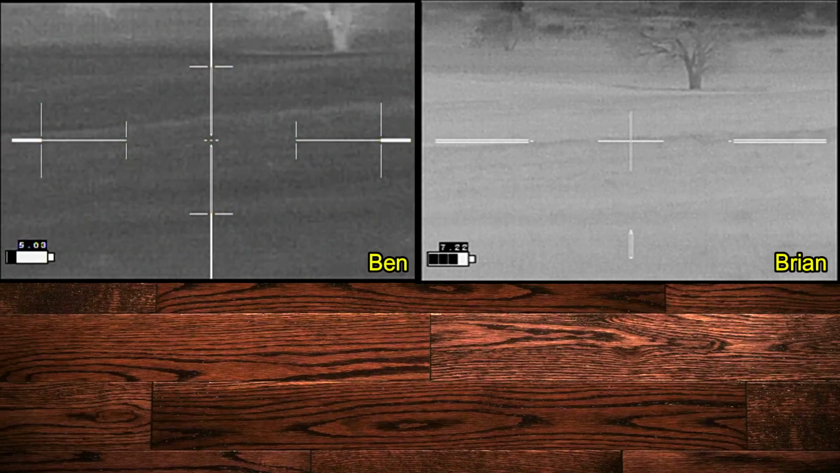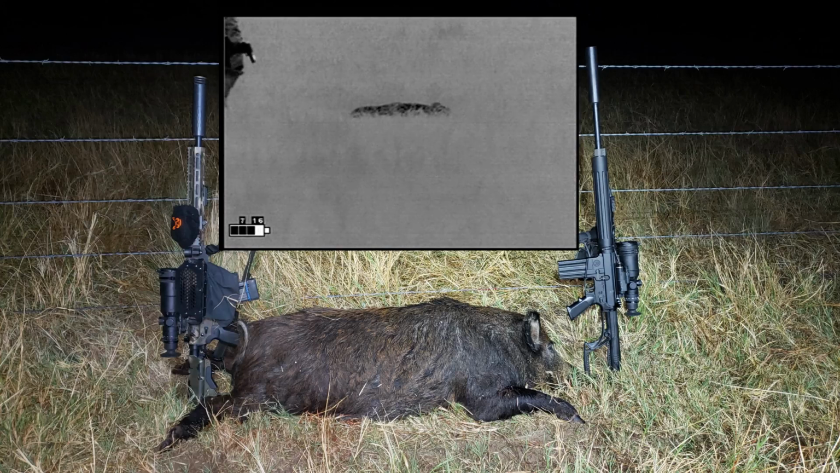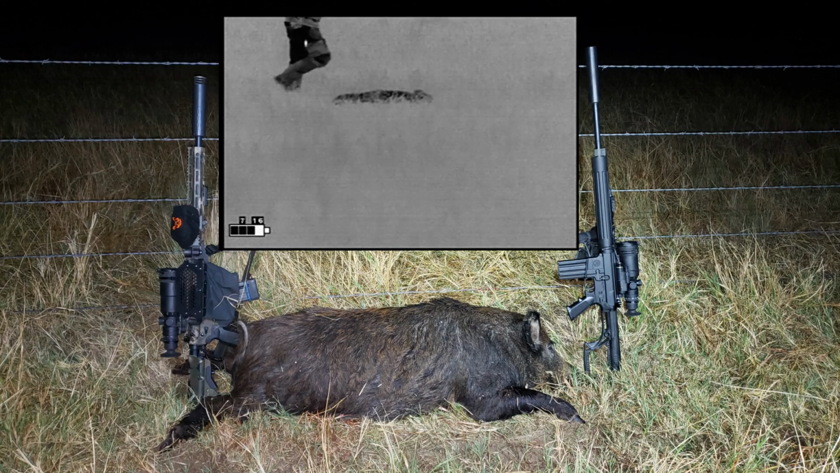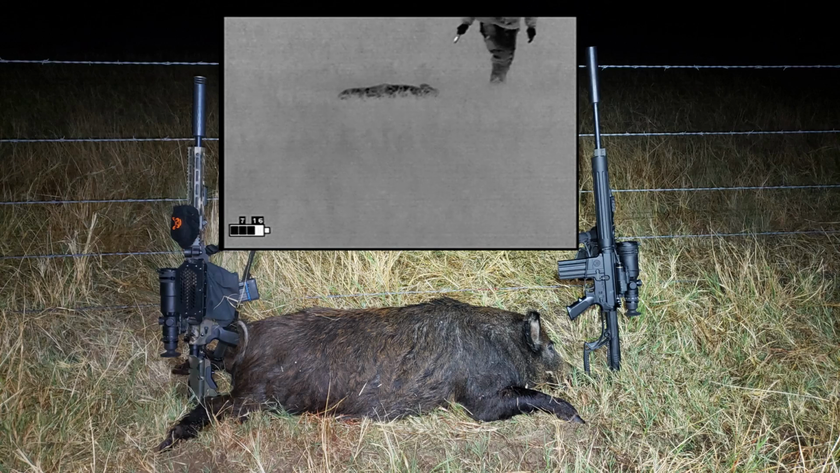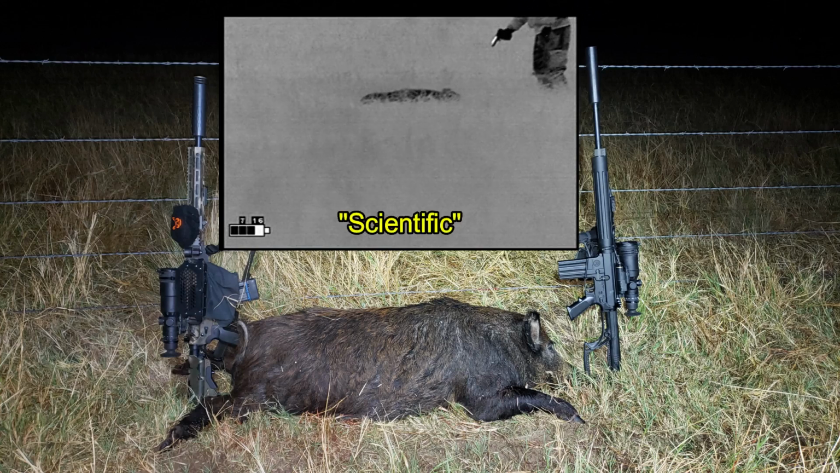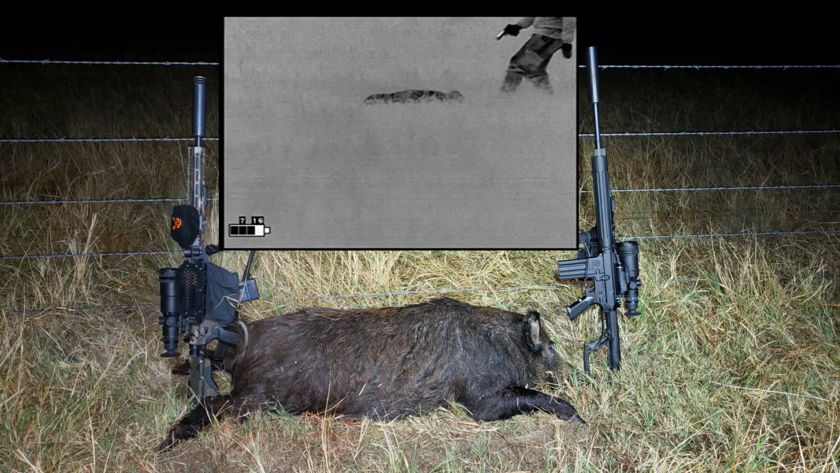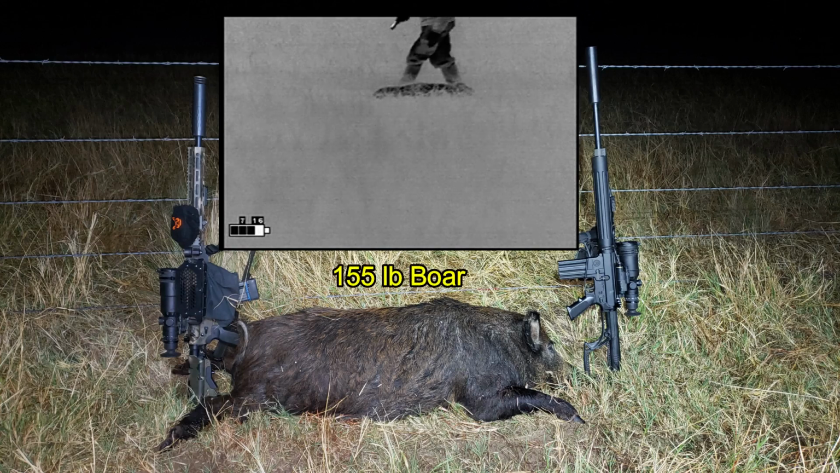Safe. Safe. In retrospect, I should have just let Ben take the easy shot from the fence when the hog was close to us. But in the end, we got our hog. This has Ben doing the walk-up on it, making sure that it is dead. The hog is somewhat upright, so Ben is watching it closely. And here he does one of the more scientific tests that we do. The tap to the hog's sensitive nose to see if it gets a reaction. It doesn't, and we have a 155-pound boar down.